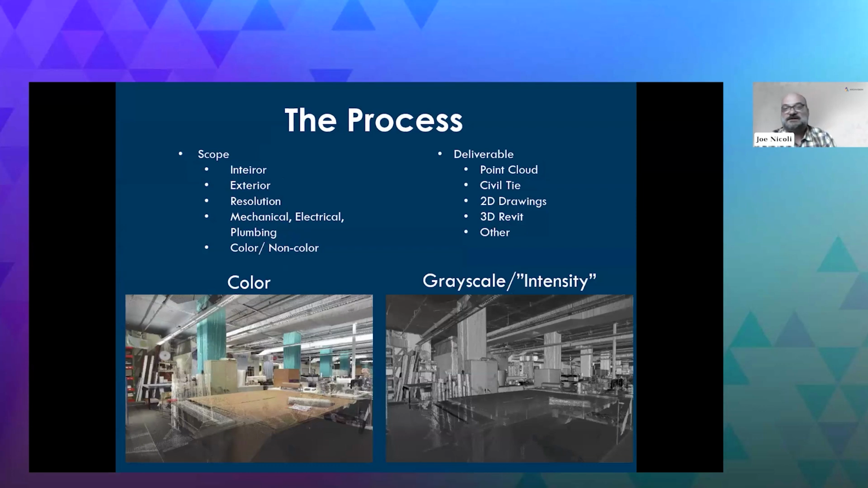All right. So what we want to understand when we get on site is, do we need the interior and exterior? What's the resolution you need? Do you need the mechanical, the electrical, the plumbing? Do you need any of that? Do you need the above ceiling? Do you want color and non-color? And this one, I have the example there.